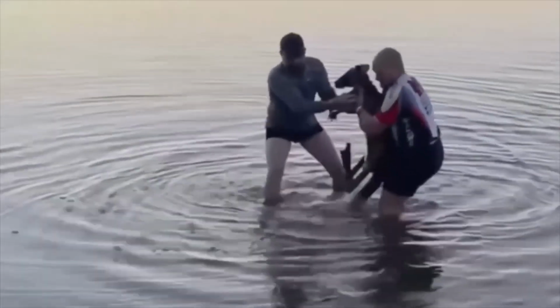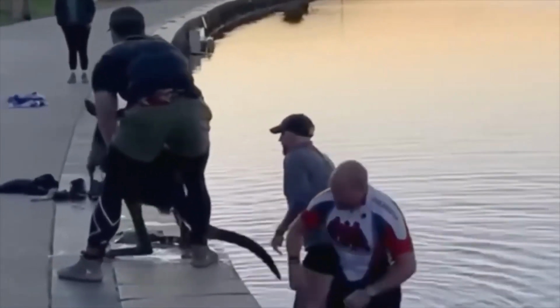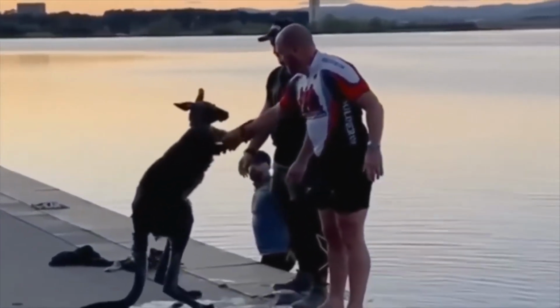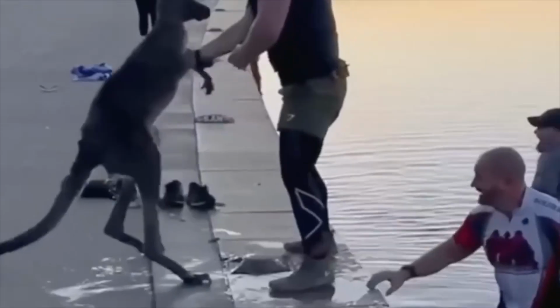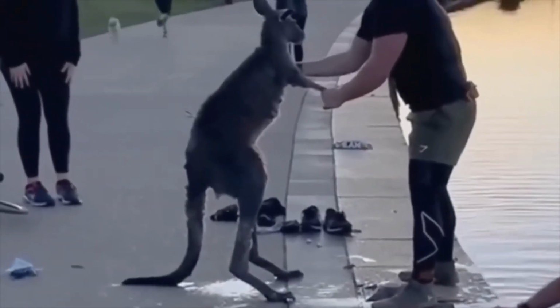That is why he did not resist or punch the men who came to help him. Instead, after getting saved and safely on the land, he stood there, calmly waiting for the humans to shake his hand. Oh, he's thanking ya. Such bizarre creatures. Not especially friendly, but impossible not to love.